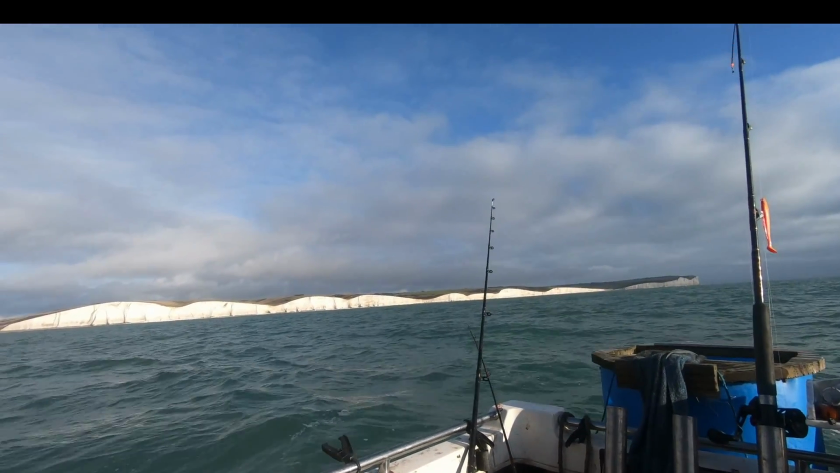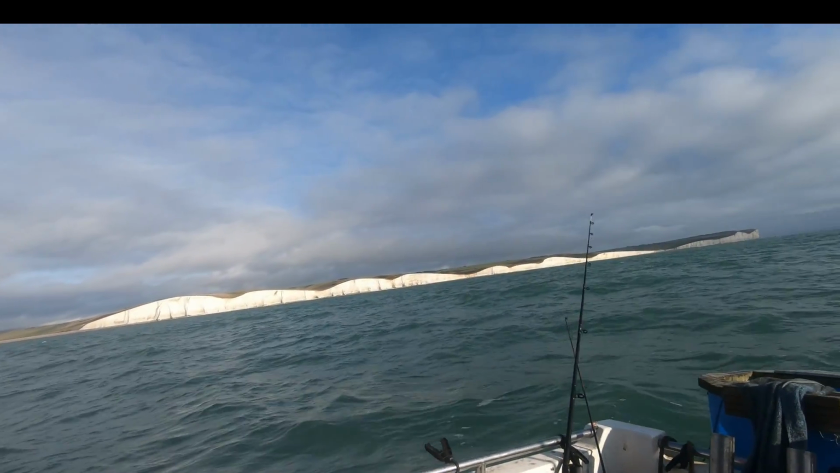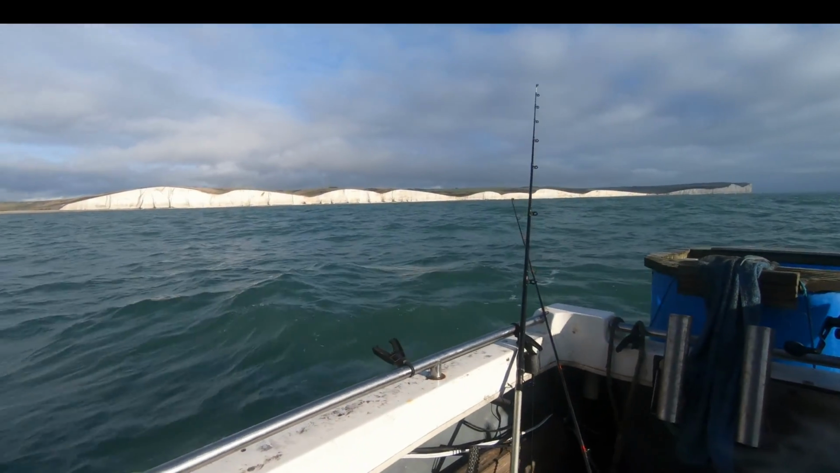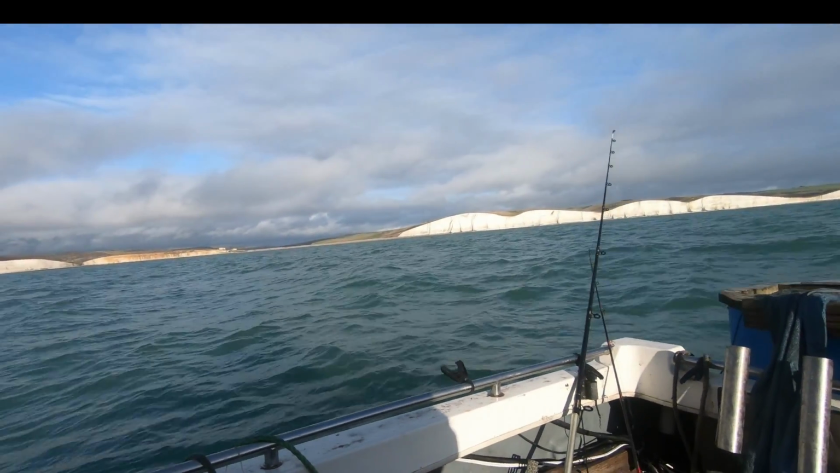Well, I don't know if you can make them out on the camera, but we've got some paragliders making their way along the Seven Sisters now. Obviously trying to get all the way down to Beachy Head. Imagine they launched at Newhaven. Sun shining off those white cliffs beautifully.